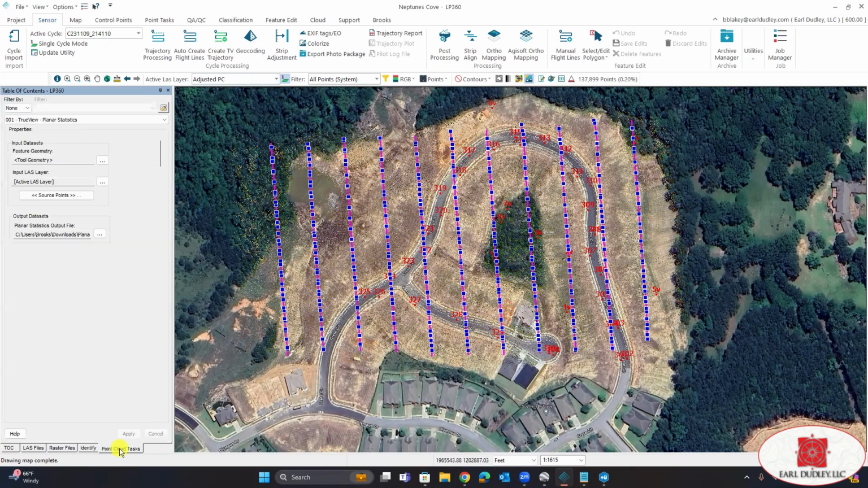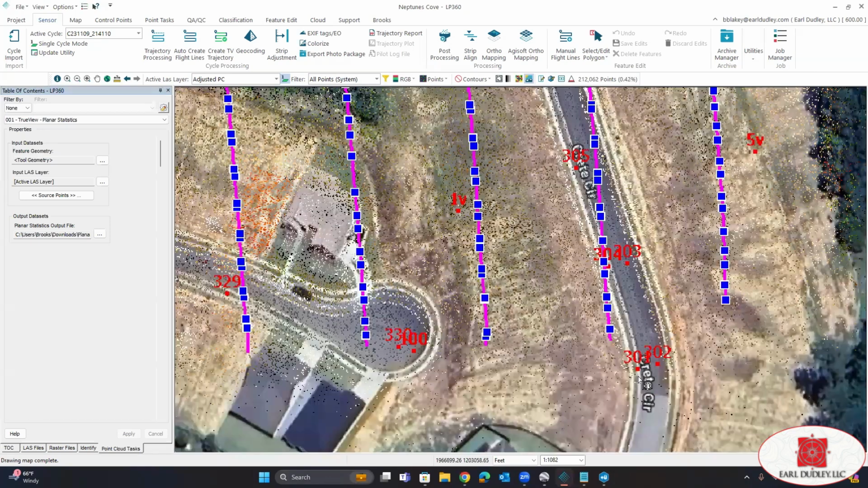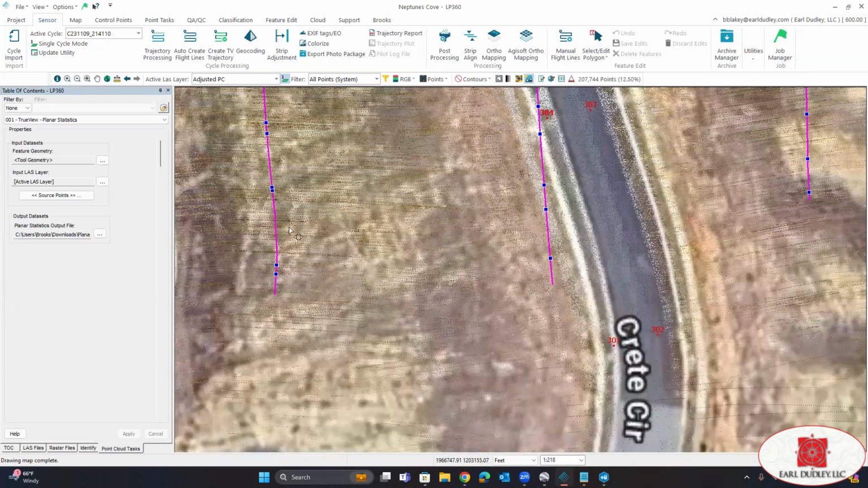All right, next step we're going to run is our smoothing. However, before we do that, we can go ahead and import our border, or actually create one, and then we can run our smoothing task afterwards.